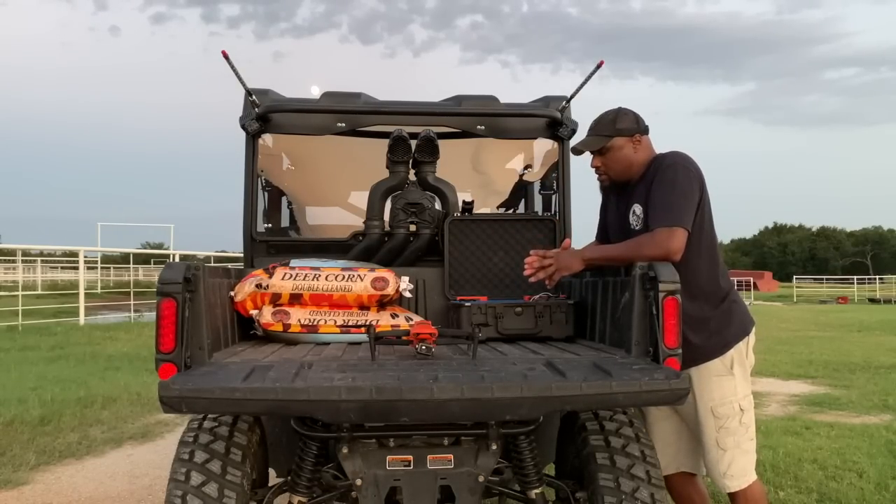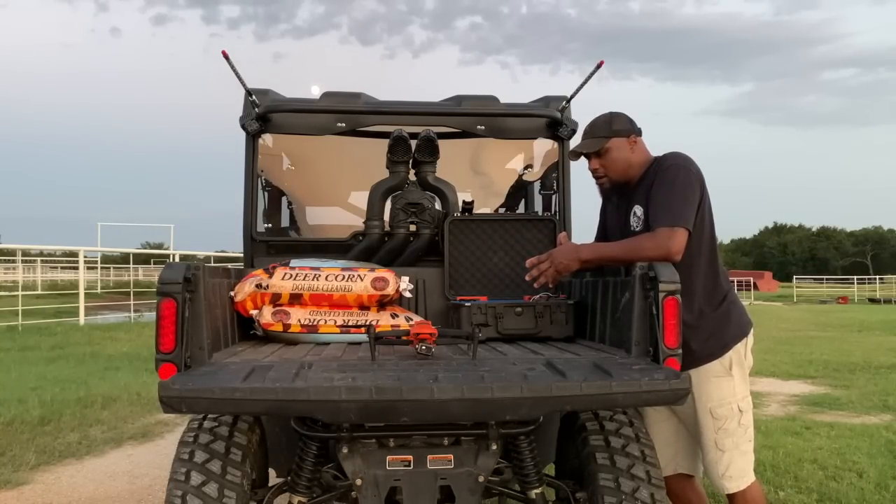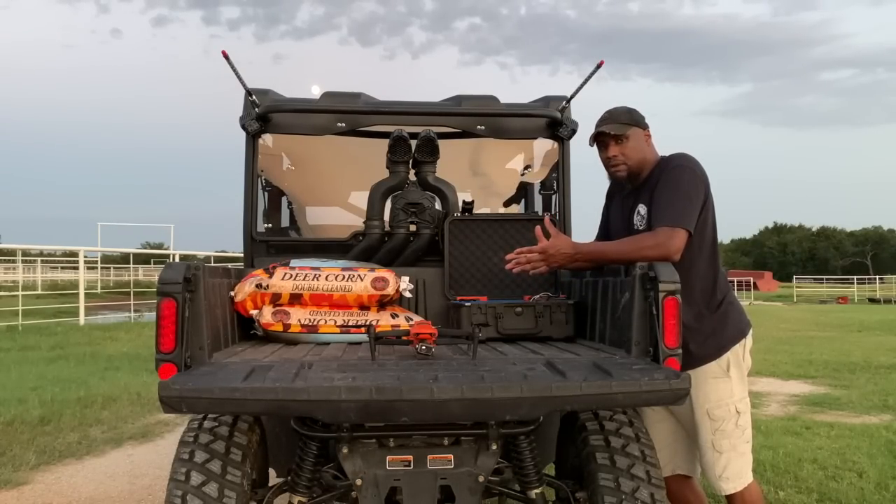Like I said, 3 batteries. You can get an app. You get the Autel app, and you load it up on your phone. Guys, I spotted all kinds of pigs with this thing, and I'm telling you right now, it is absolutely amazing. The clarity is amazing.